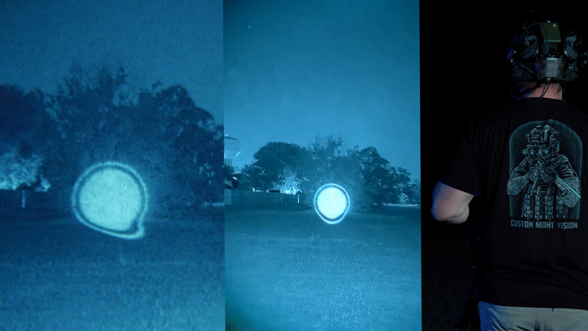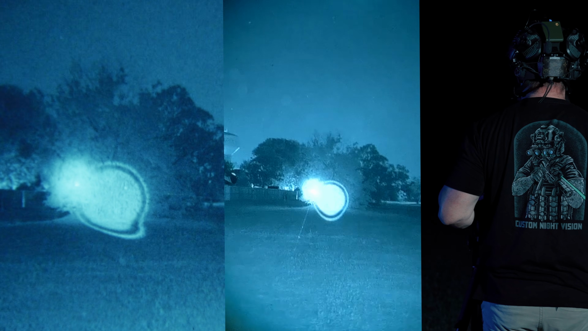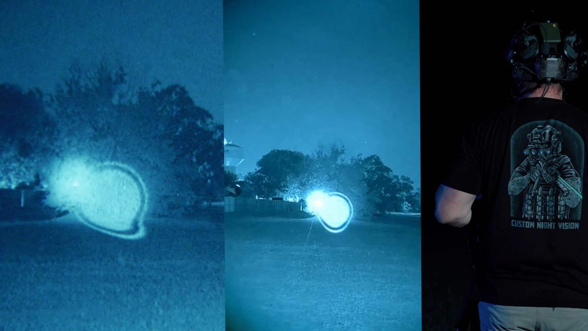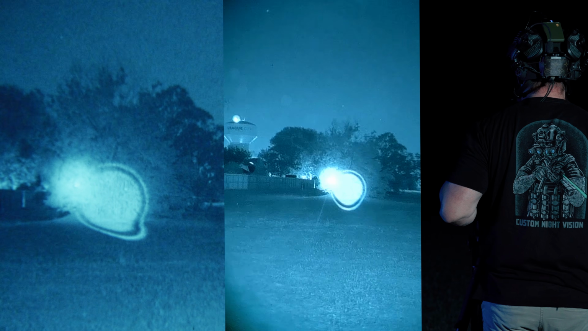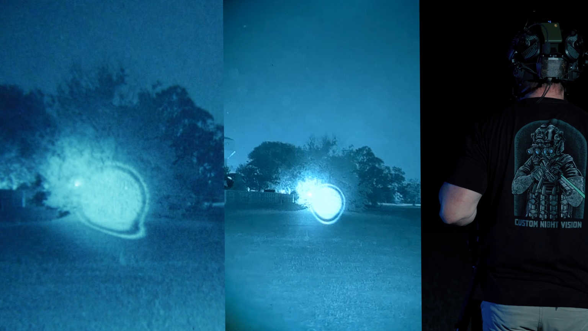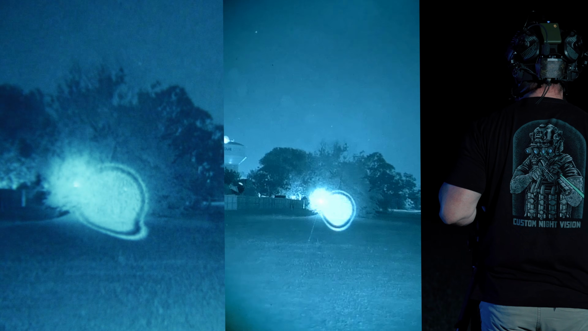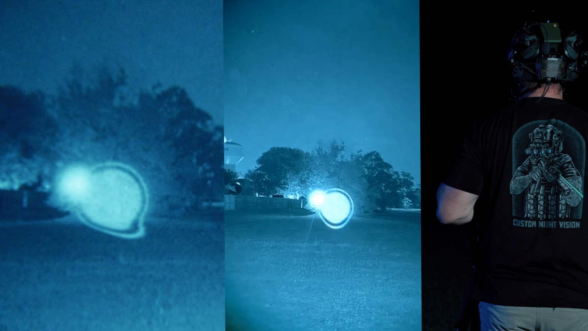But, I mean, it's kind of up to you. How important is that? If you're not directing fire from aircraft, it's probably not necessary. Cool to have, but definitely not needed. I'll open up that illuminator on the NGAL, and then we'll bring it back down to its smallest size, tightest focus there.